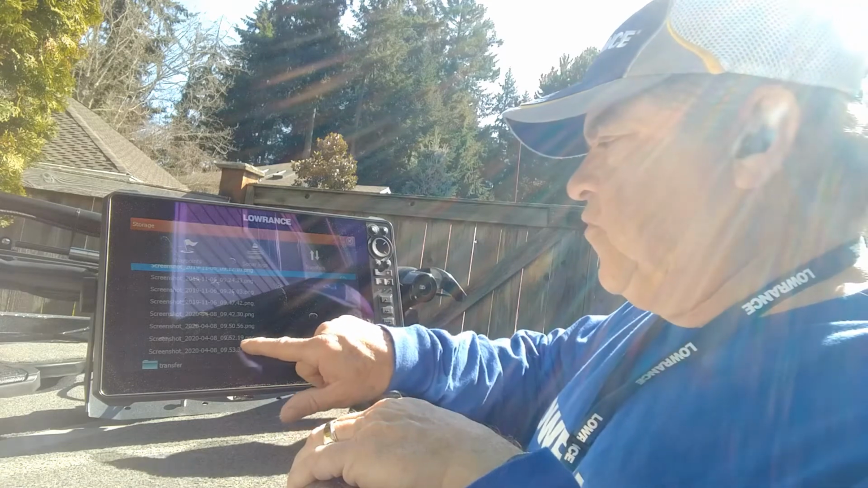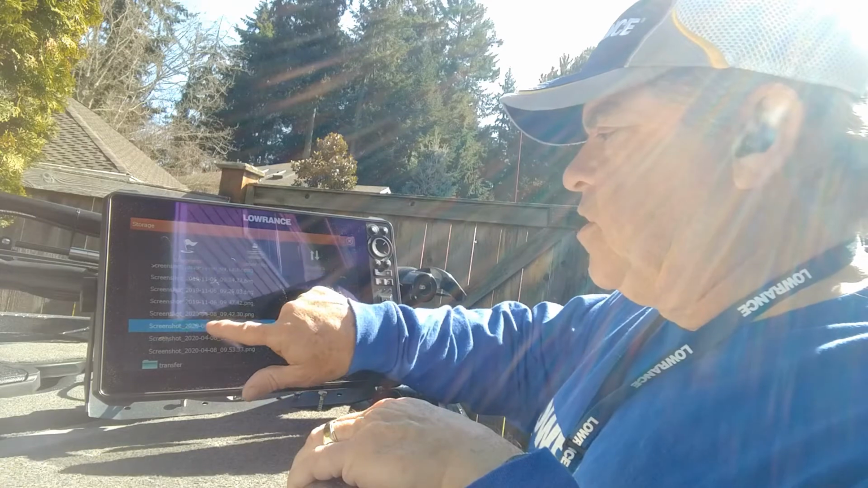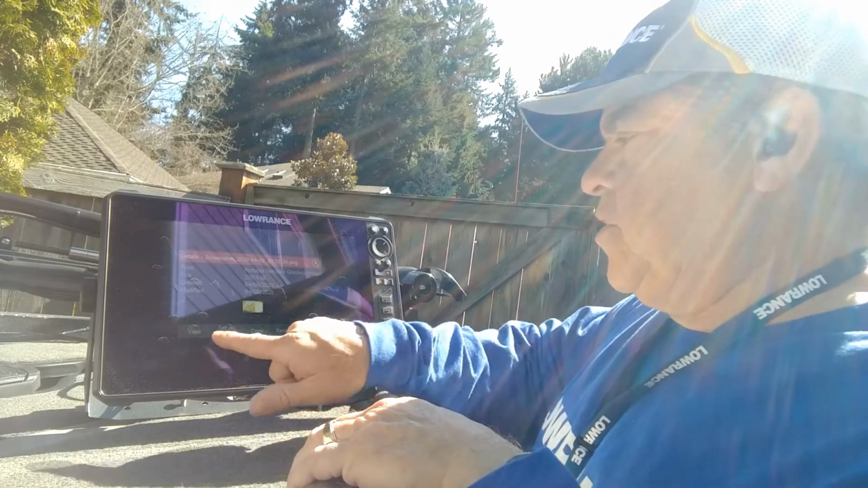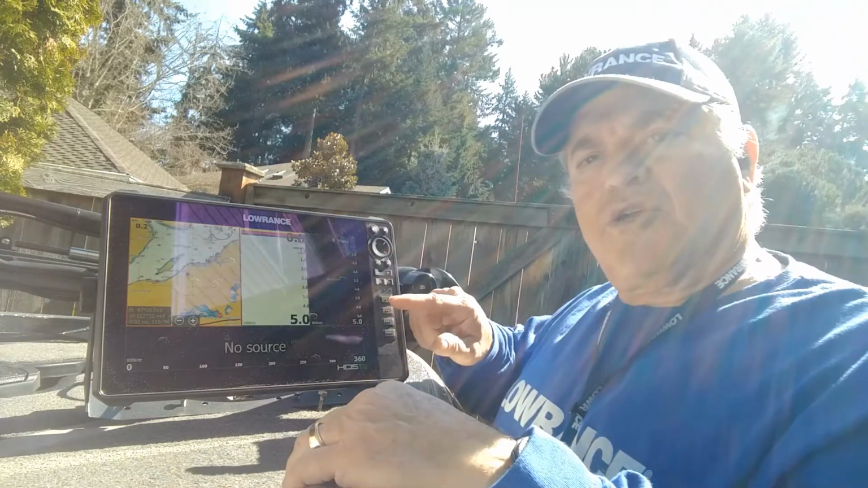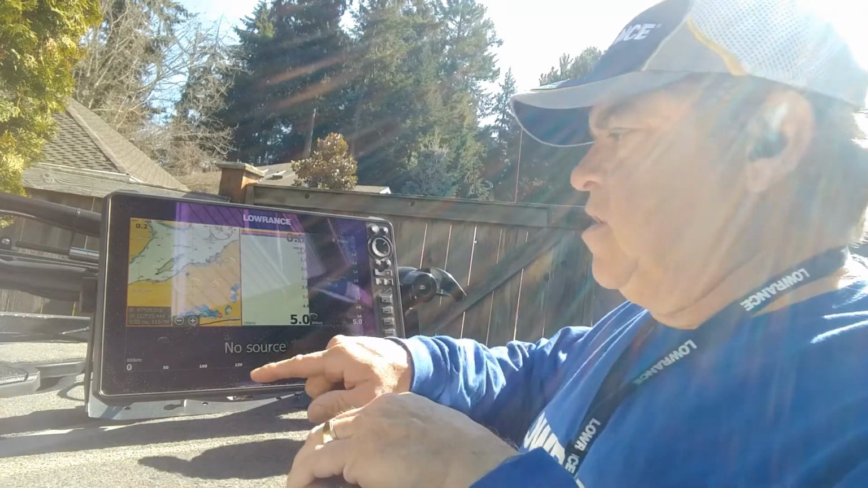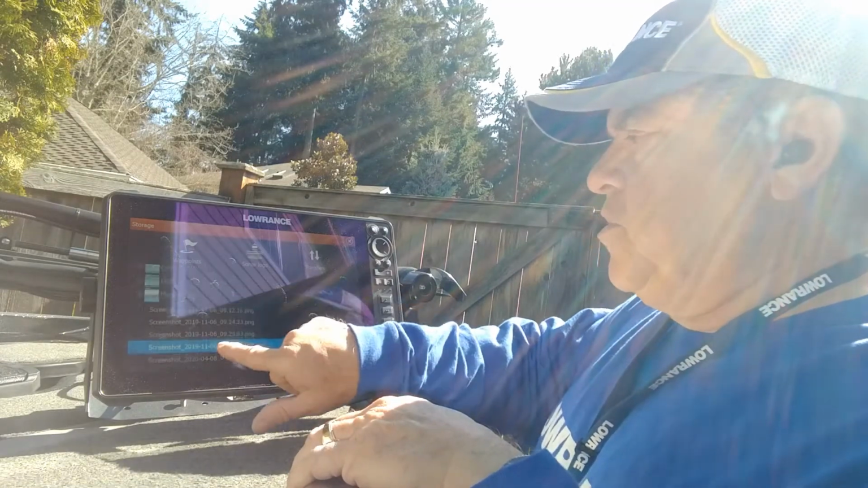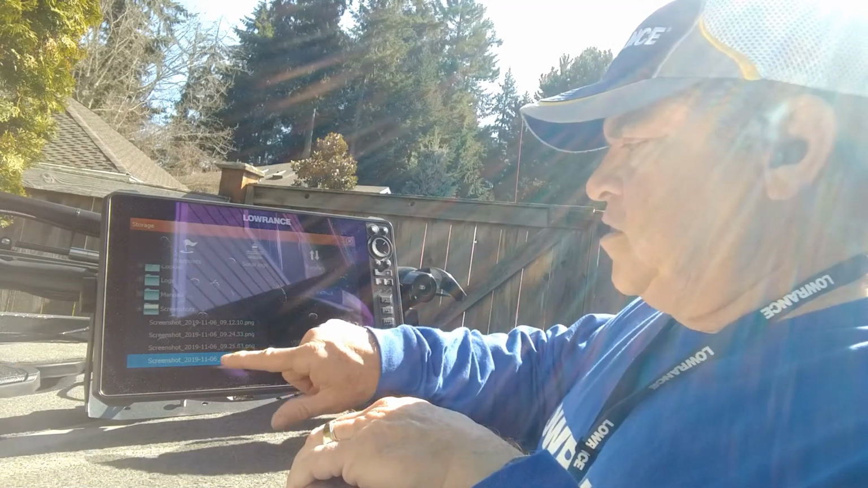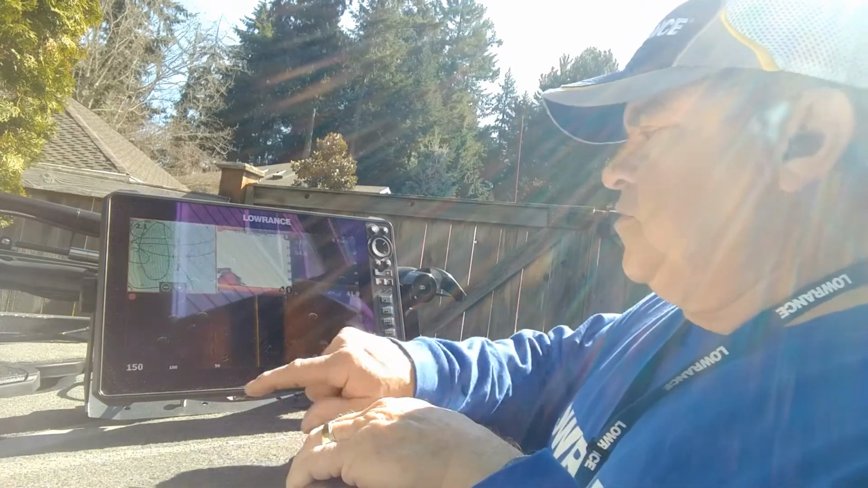The last 4 that I took were the bottom 4, and let's look at one of those. Just touch it, and it'll come up here, and you can press View, and you can see that's the image that I took when I pressed the screenshot button. You can cancel back out of it just by touching the screen again. Let me show you a couple screenshots that I took on the lake. Let's take this one and view.